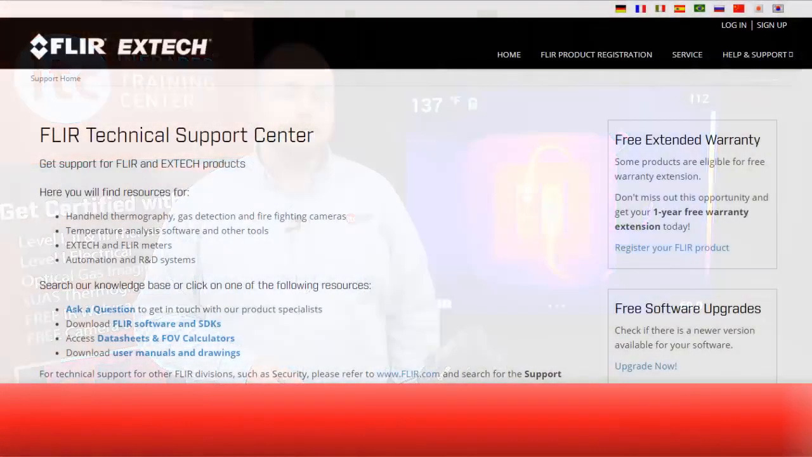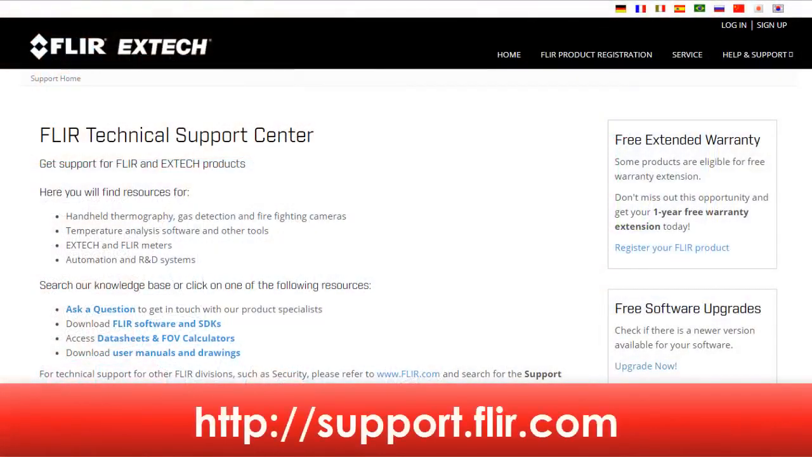It's important to know that this tutorial applies to all of the infrared cameras in this series of thermal imagers. And while they may look similar, there are some differences in the technical specifications for each one that you should know more about. These can be found on the FLIR support website at support.flir.com.